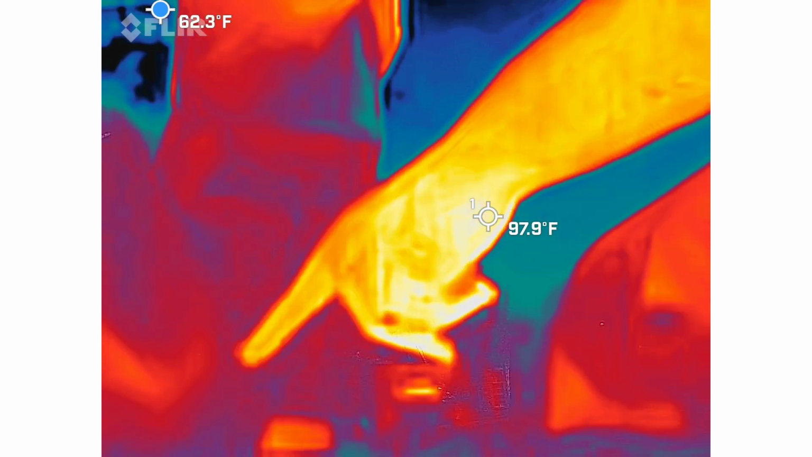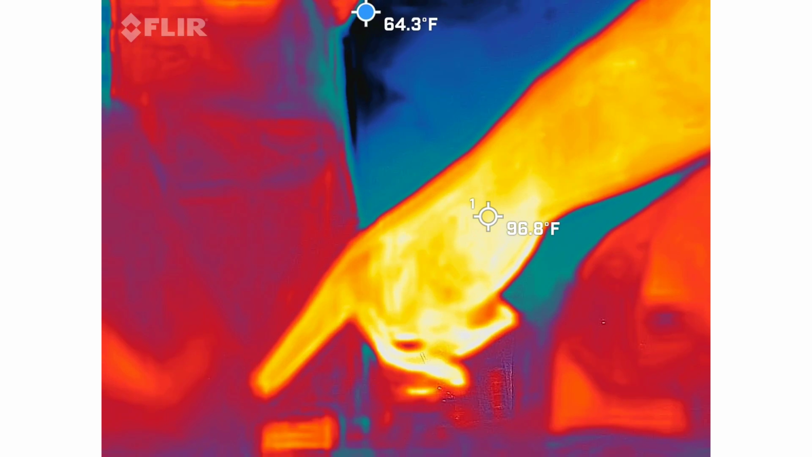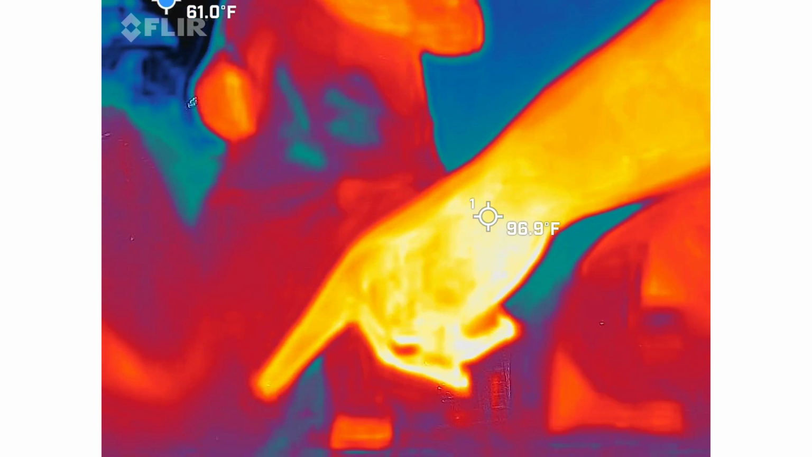Hole. You have P-O-L-E. Huh. Put the pole in the hole. Pole. Maybe she had too much pole in her hole. I don't know. She may have. She had enough levers for it.